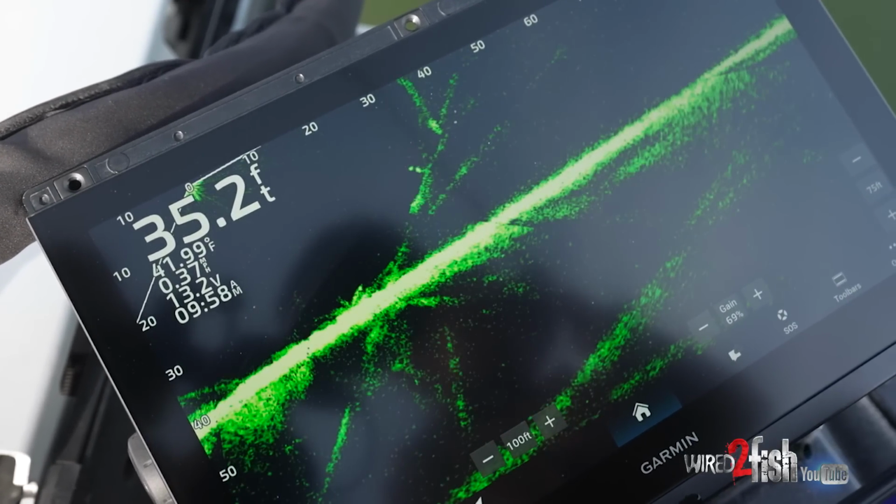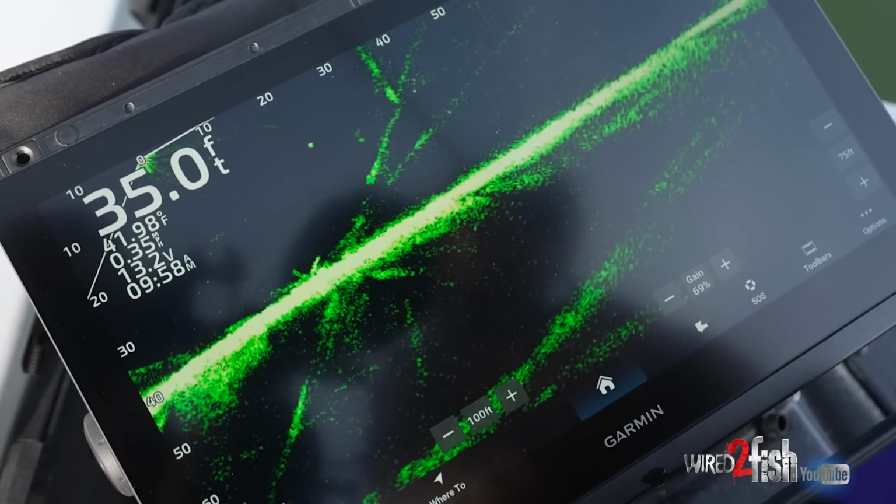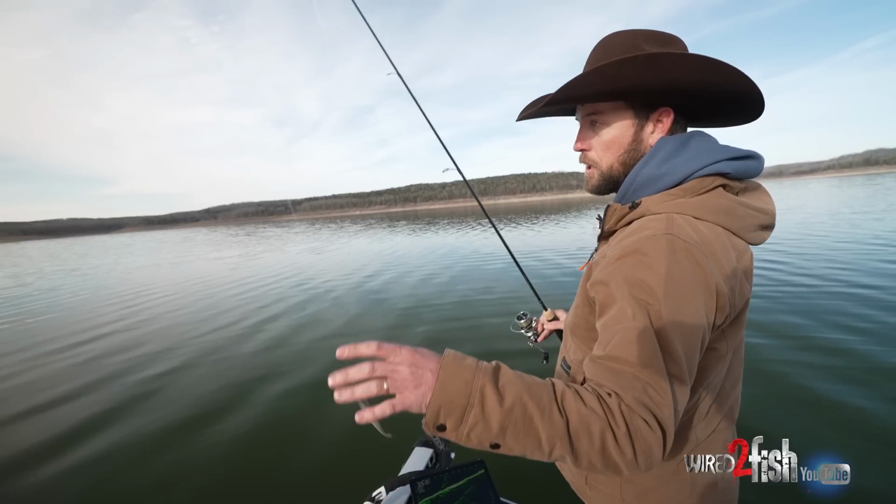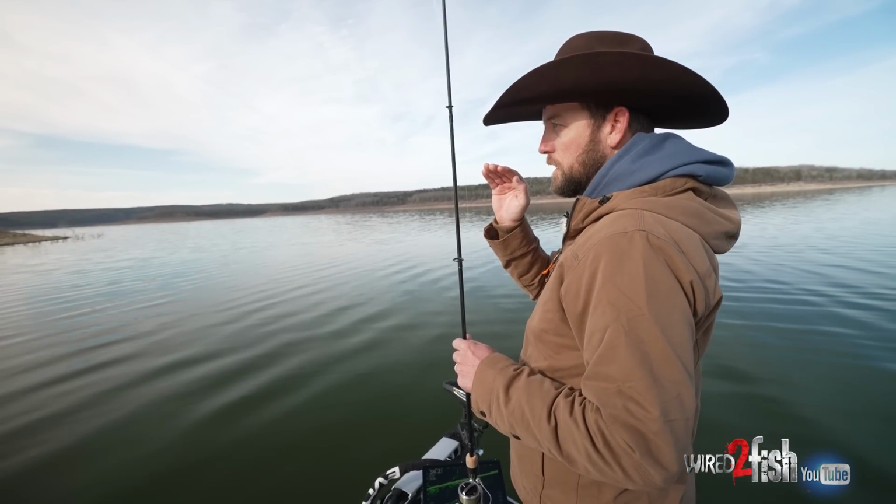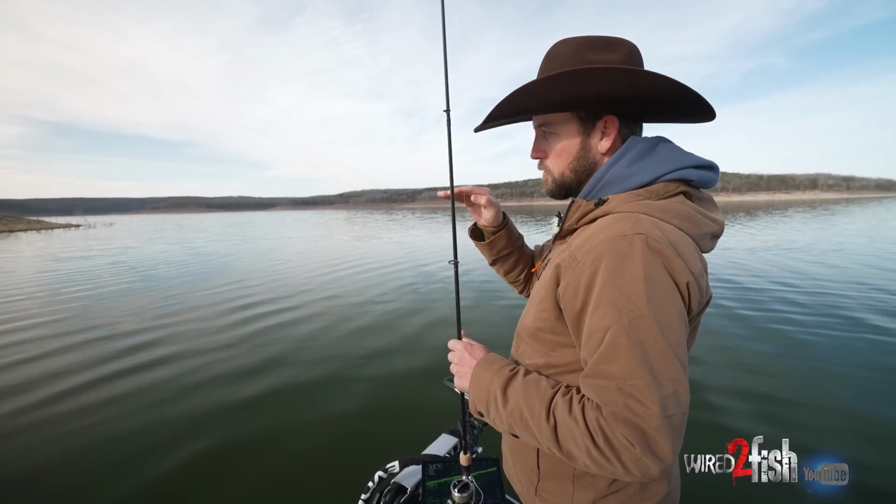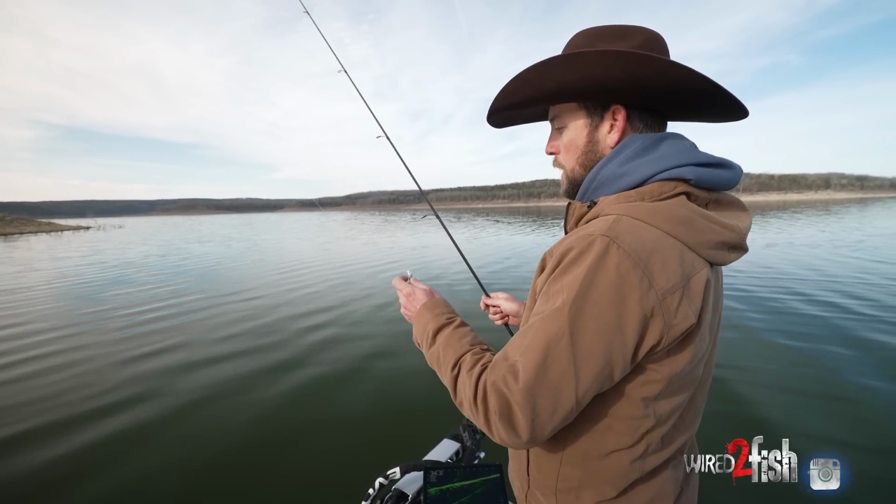Hit it. Dag nabbit. Now that one, I don't know, he just nipped it. When you're throwing a minnow and you see the fish and you get your bait close to it, as soon as he turns and looks at it, whatever you do, you cannot let that bait drop. You got to make it look natural, and you have to keep your minnow going.